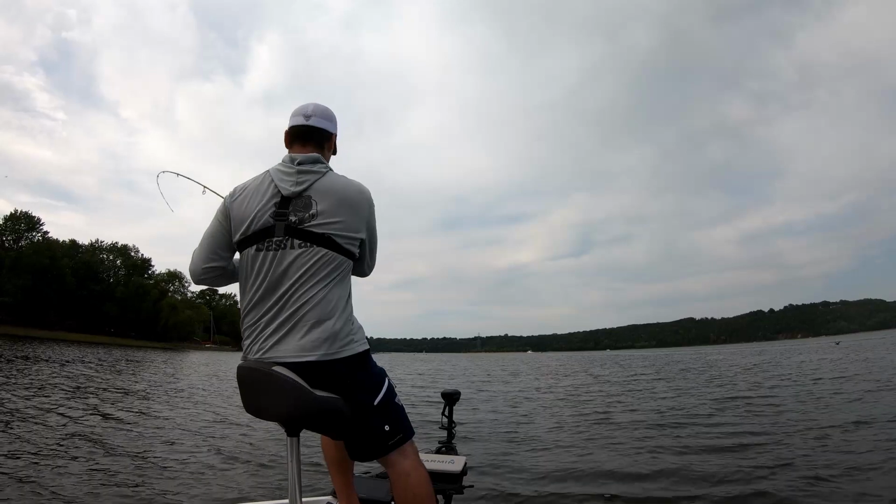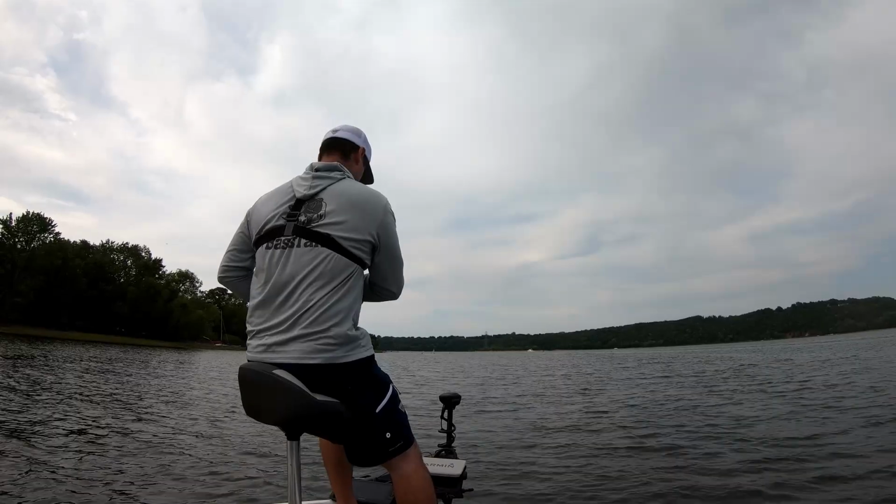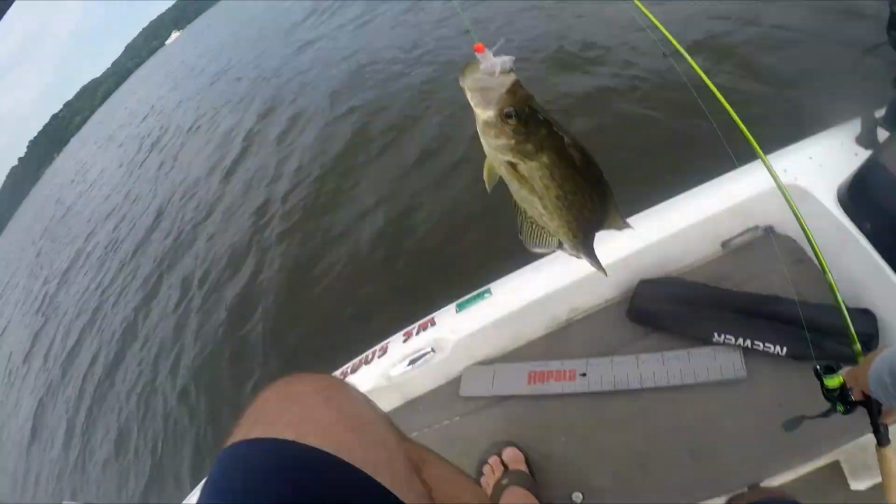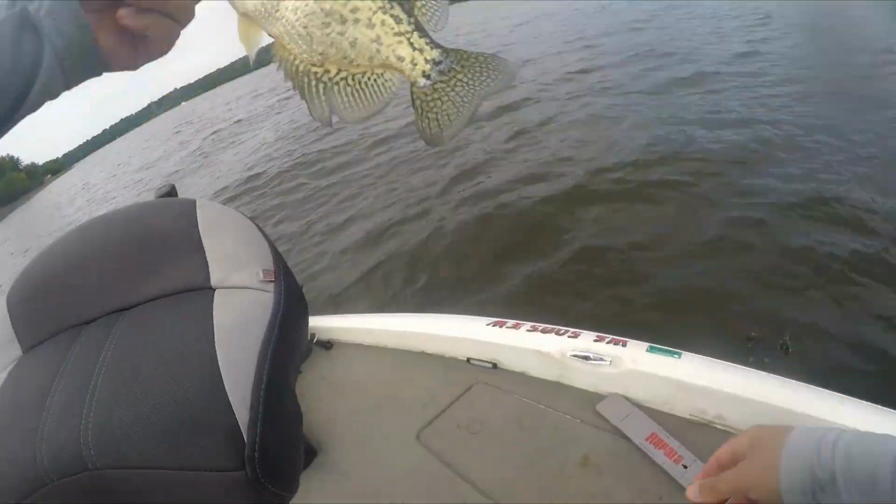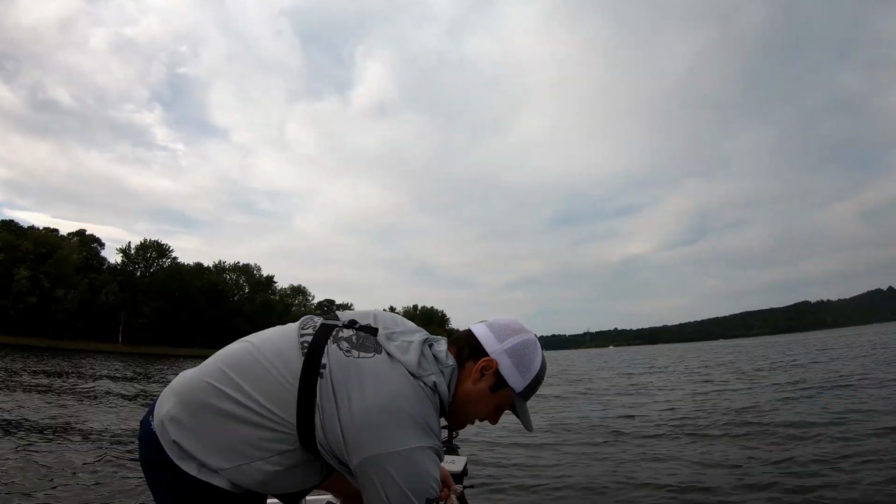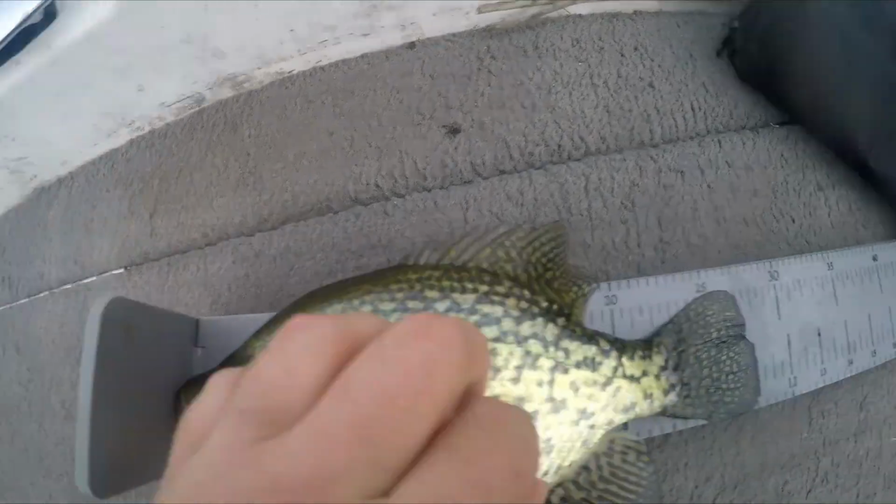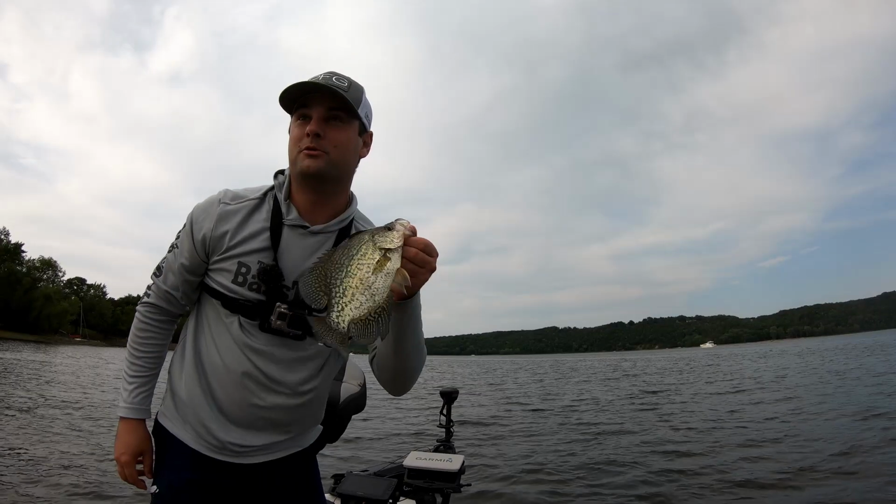There he is. Got him. Ooh, if that's a crappie, that's a good one, I think. Yeah, that is a crappie, and it is a good one. There were 2 of them down there, right on the bottom, underneath the concrete. That is a quality fish right there. Let's see what he is. Got an 11. Another 11 like last time. That is a super quality Wisconsin crappie right there.